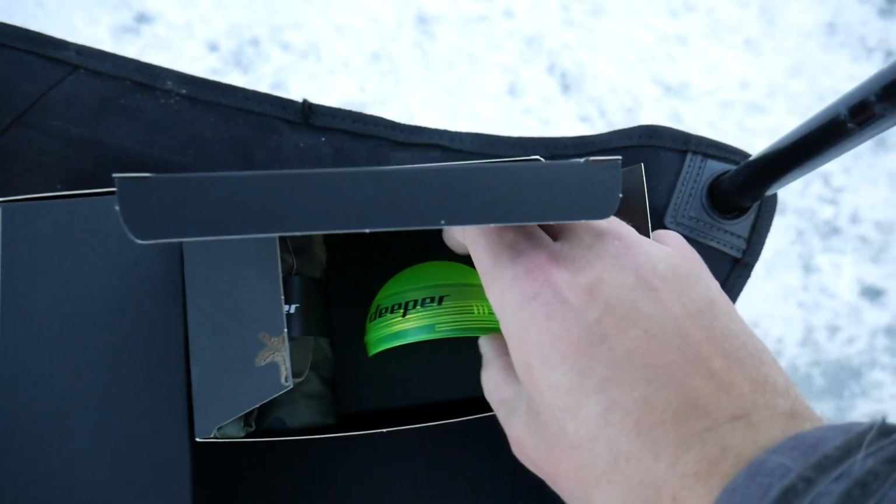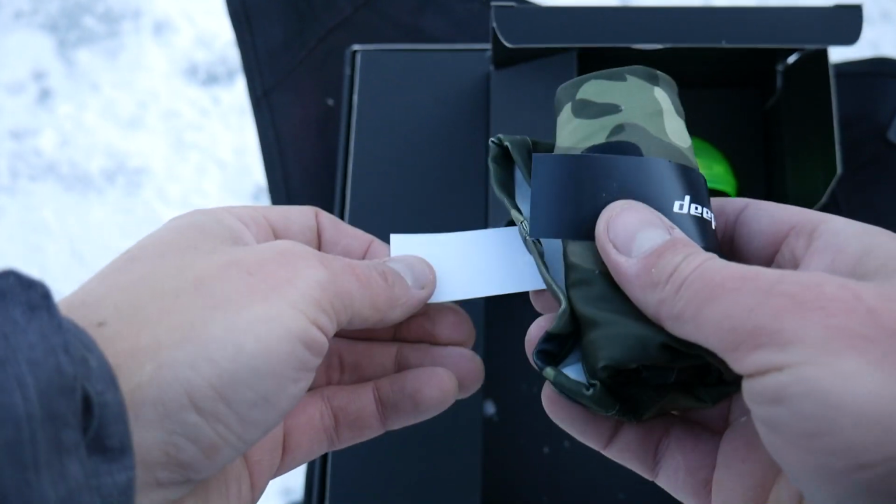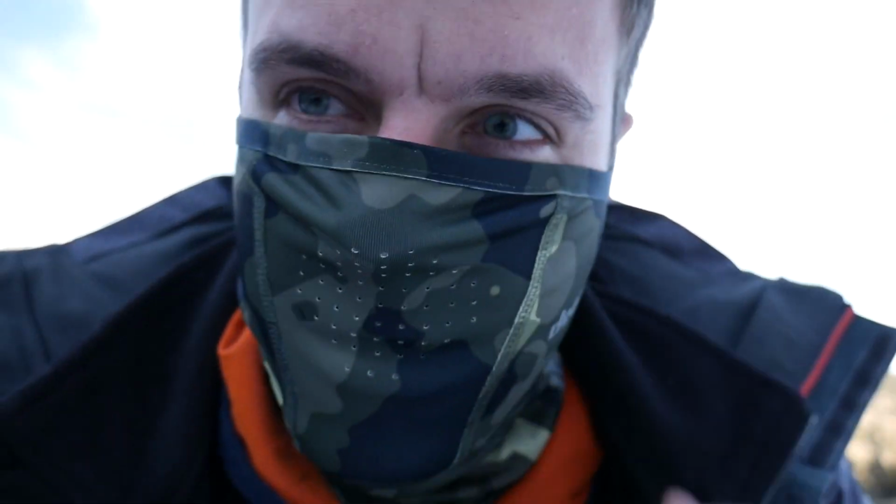We got the nice see-through lime green night fishing cover. And then of course, if I would have planned ahead a little better, could have filled up this Deeper thermos. So next time I'll have to bring a nice hot beverage to keep me warm while I'm out on the ice.